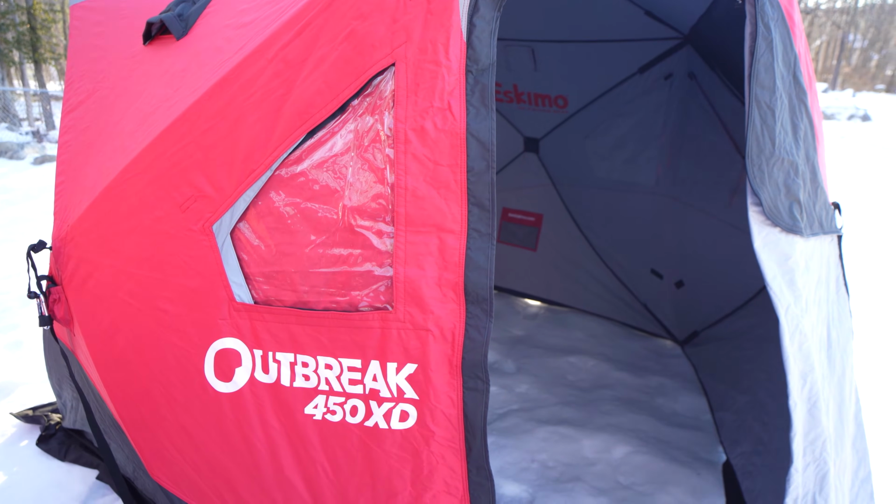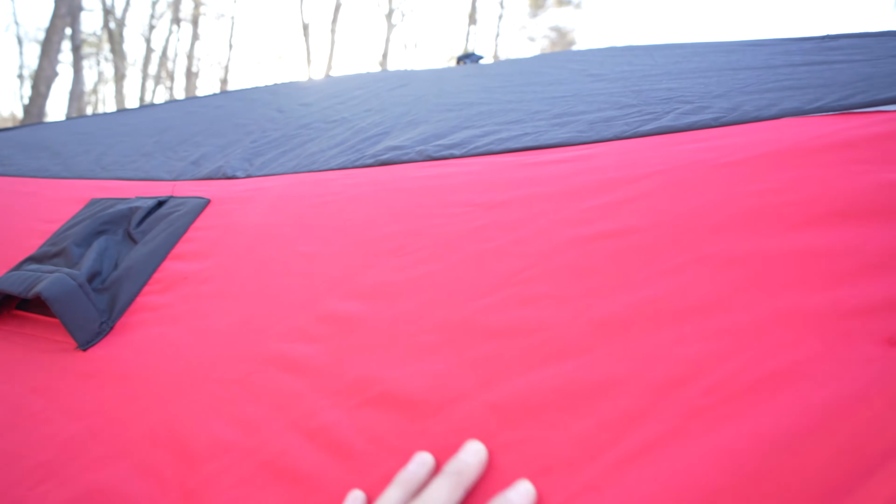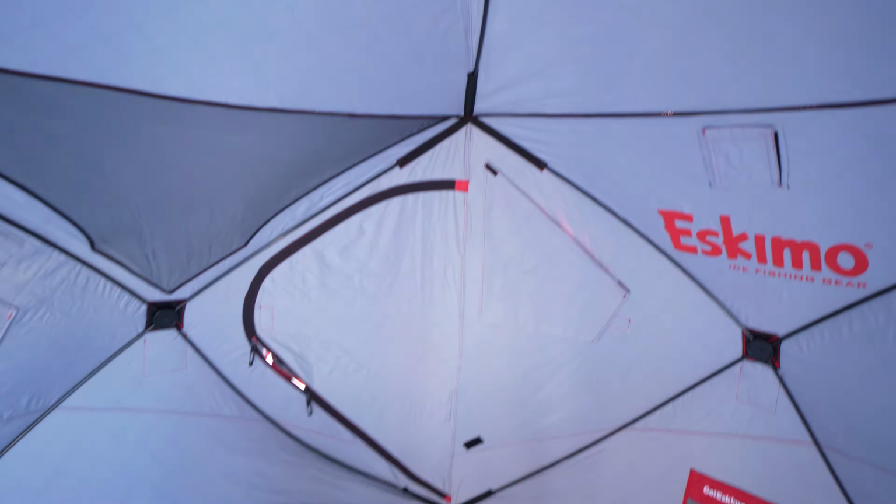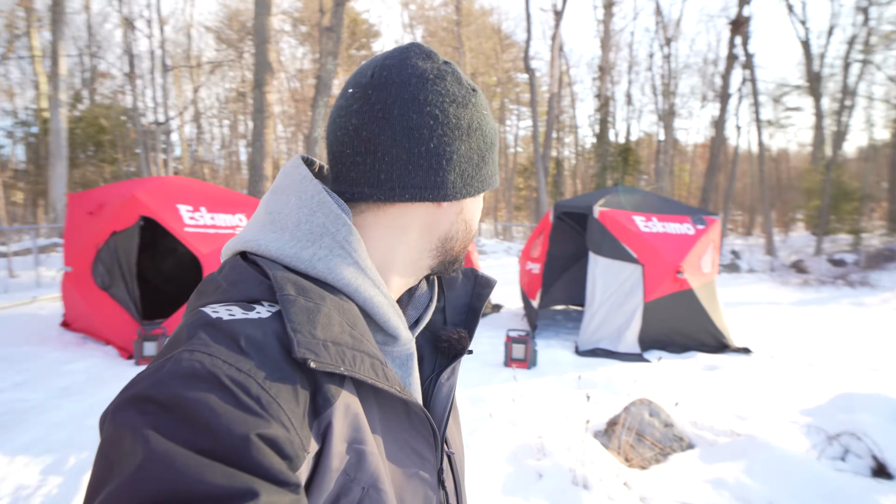I'm going to shut all the windows, make everything very test worthy when we start the propane heaters. And then we have the Outbreak 450 XD. So this has the Storm Shield fabric on it. And I've been in pouring rain with this thing and it's actually kept me nice and dry. And it's got the walk-through door, which is very, very nice. So lots of room in here, lots of windows. I'm going to make sure I close everything up and keep all that heat in here for the test as much as possible. So that's the grand tour of each one of them.